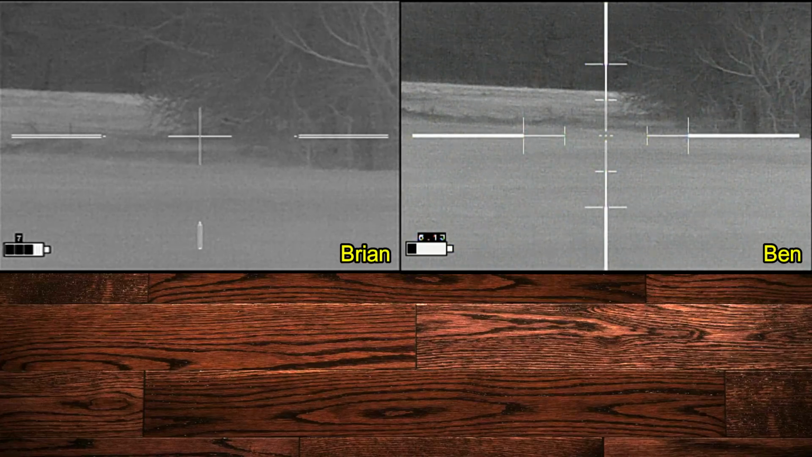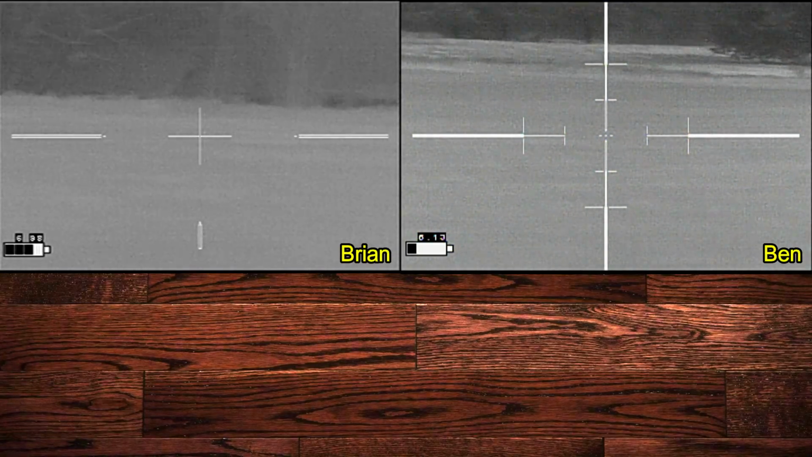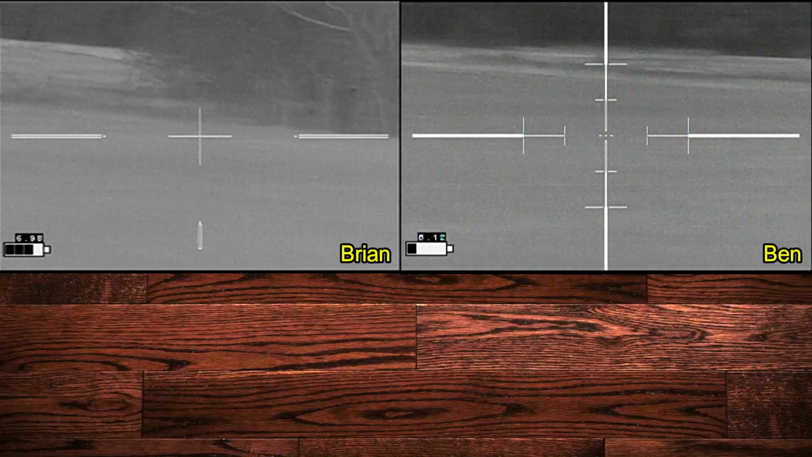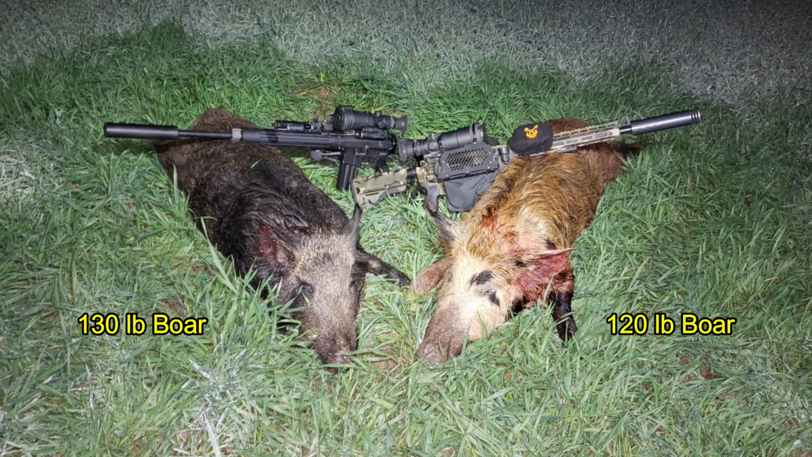He's a mess. Yeah, it's a good stage. And we don't think he gets very far, but we can't go after him. However, we've got 2 hogs down. Safety on. Safety on. And those turned out to be 2 boars coming in at 130 pounds and 120 pounds.